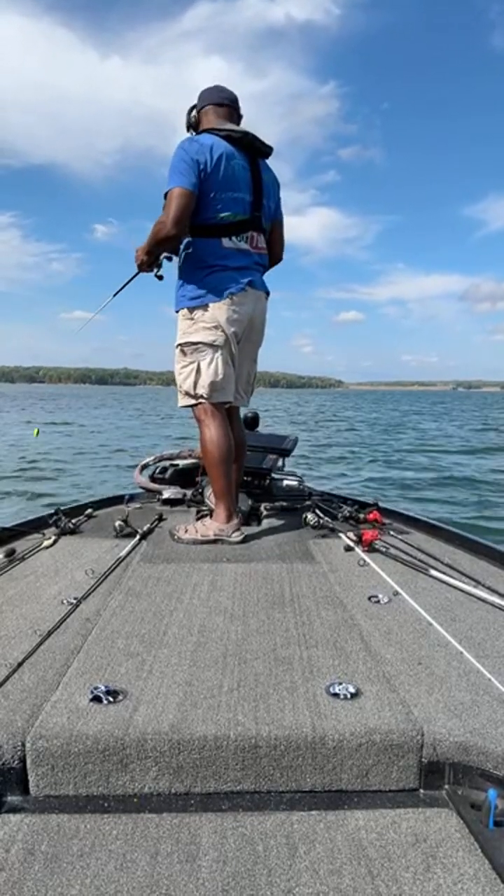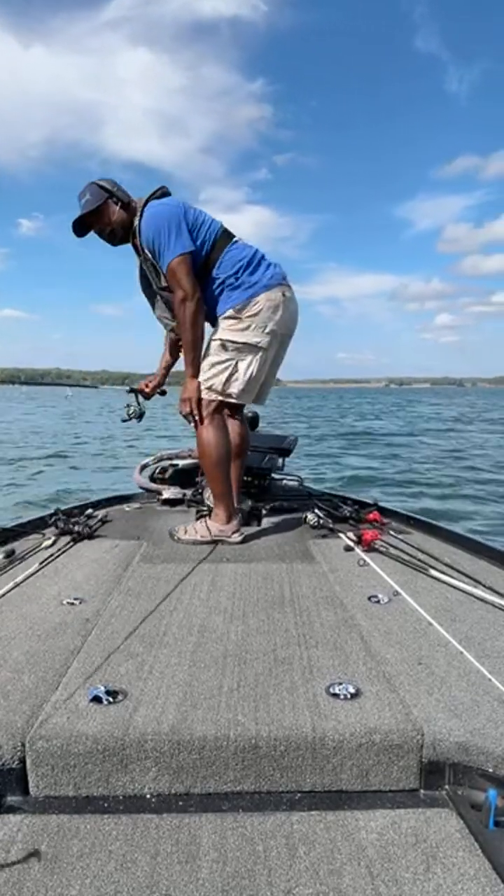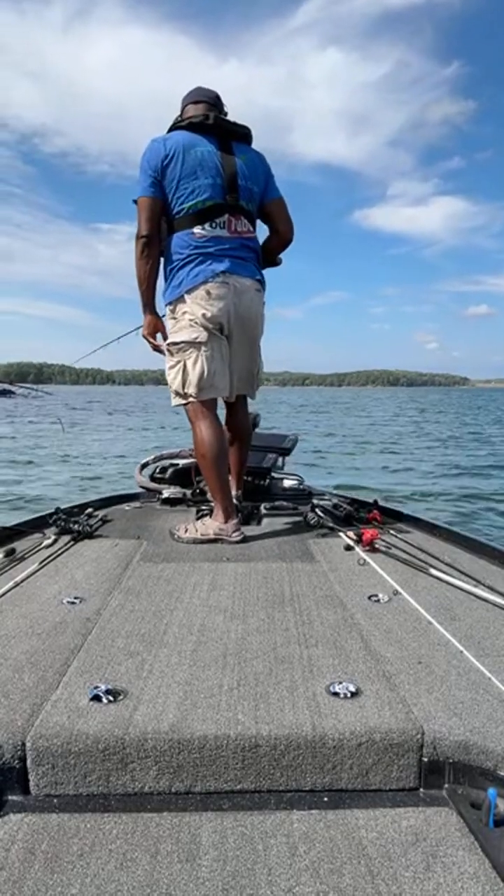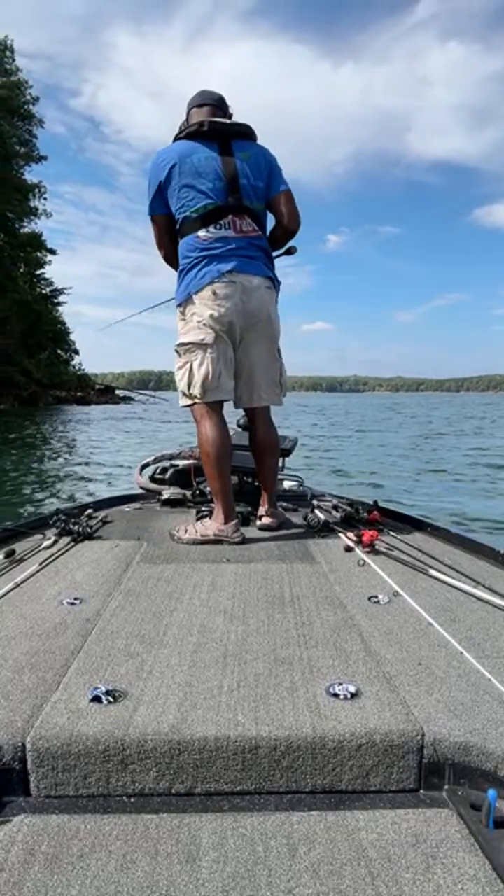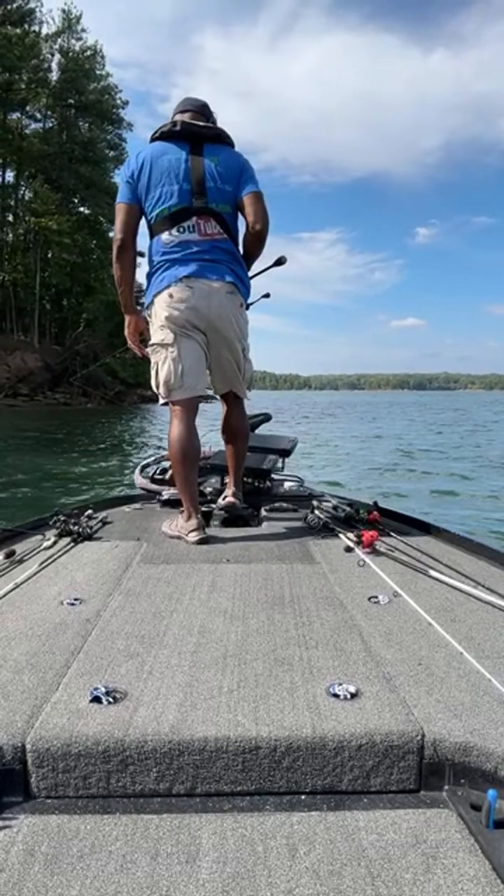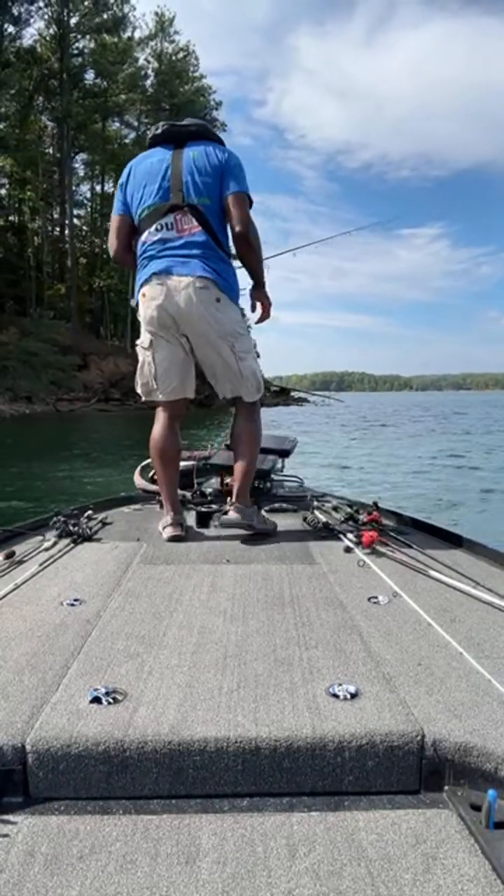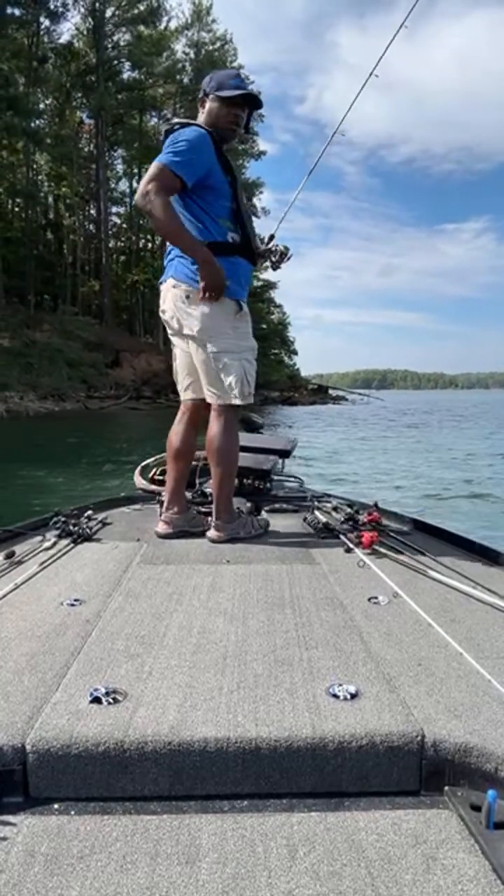Man, now that was some good structure right there. What is that? Let's see. Might have to hit that with the shaky head. Let's see what that was. All right, I got a good cast on it. Gonna fish this all the way back to the boat.